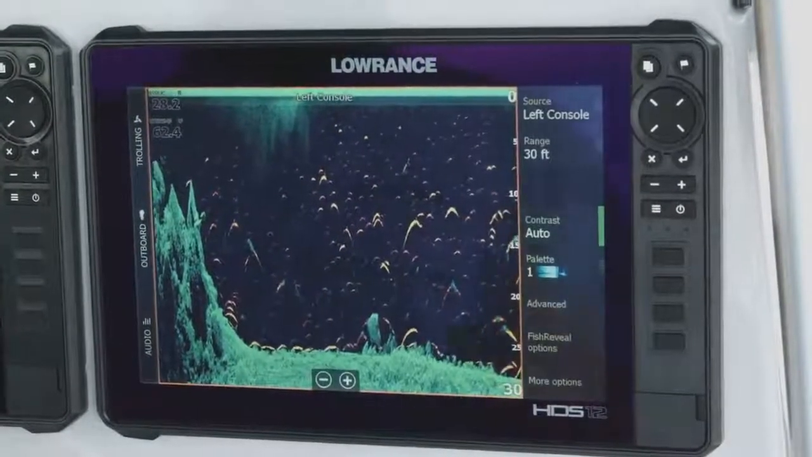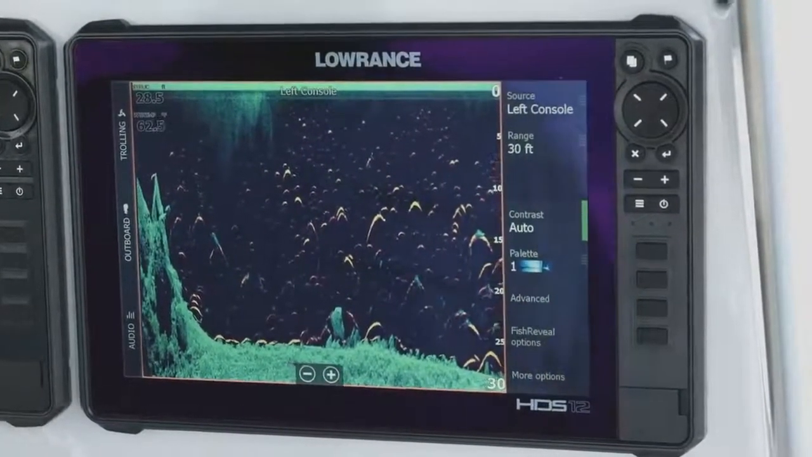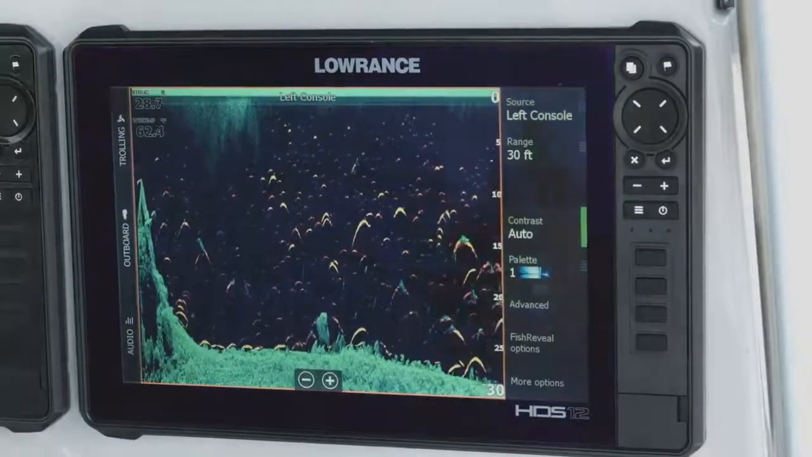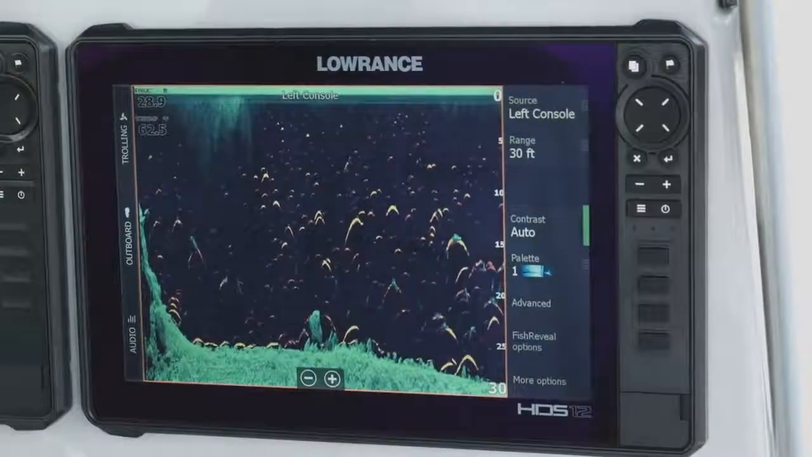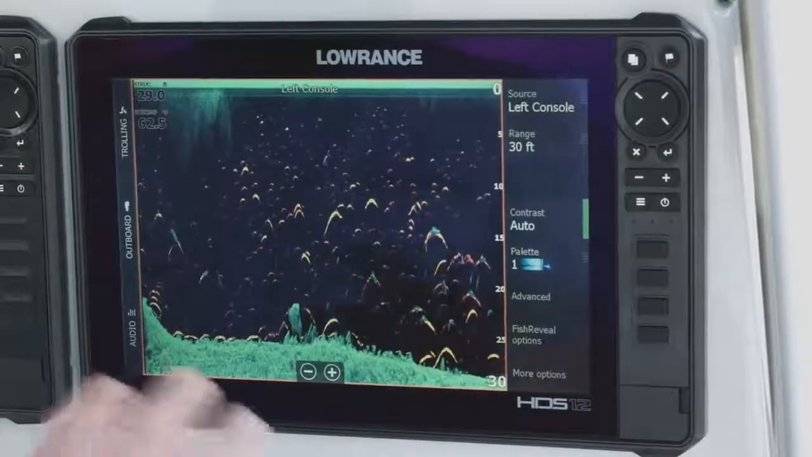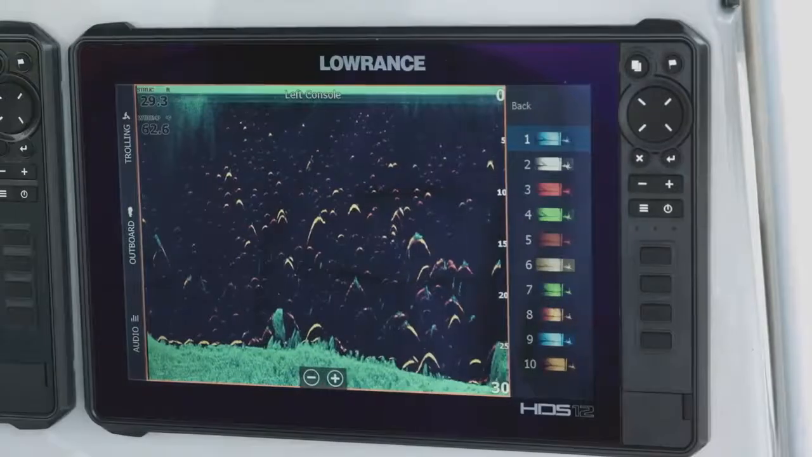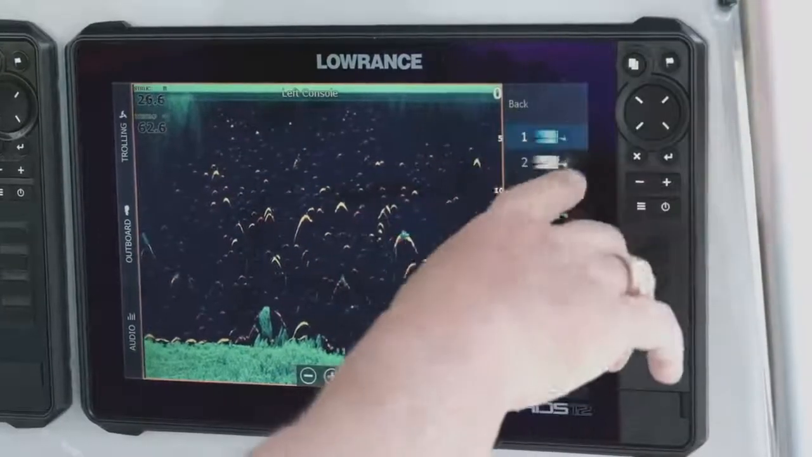Okay, so we have a number of color palettes that you can use. People always ask, well, what's the best color palette to use? And to be honest, that really just depends on the person and what they like to look at and what they can see the best. I like this number one. It's kind of a greenish blue, but we have 10 different palette choices.